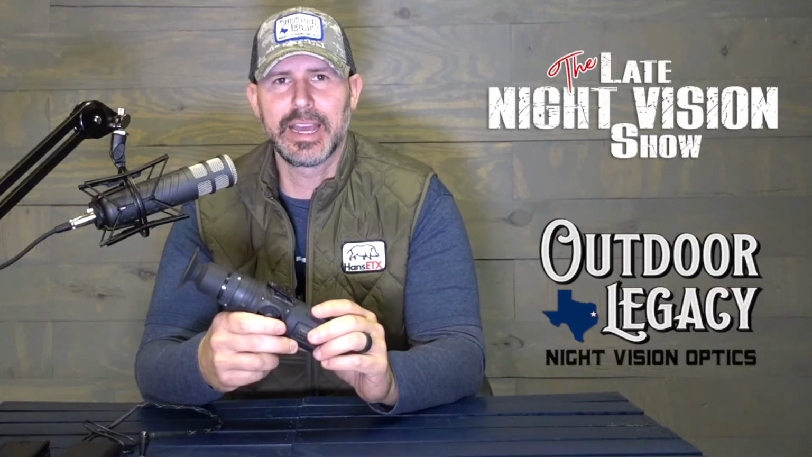I also like the digital focus on the scope. I think that is a really neat feature. It's unlike anything you see with some of the other scopes out there. So the digital focus is a really neat feature.